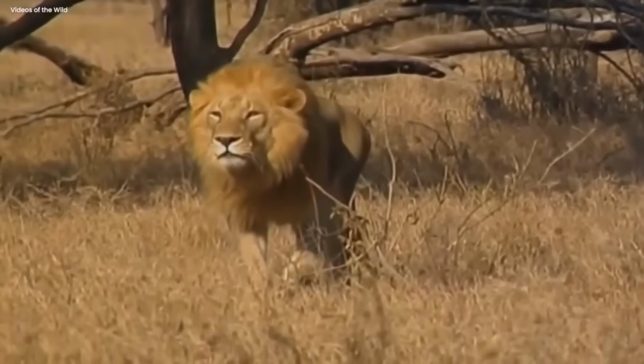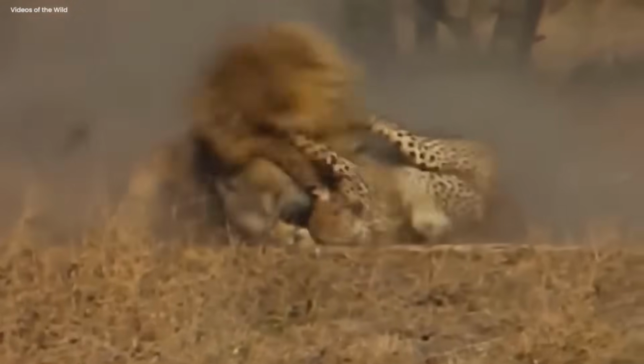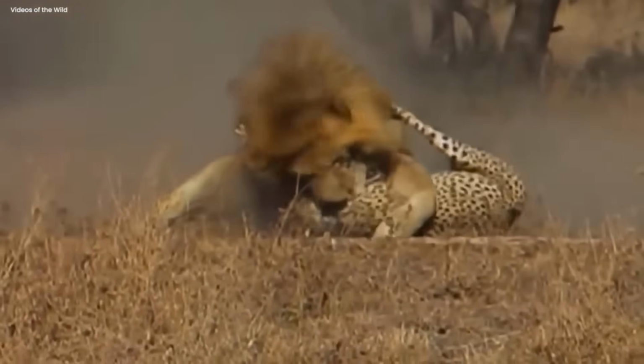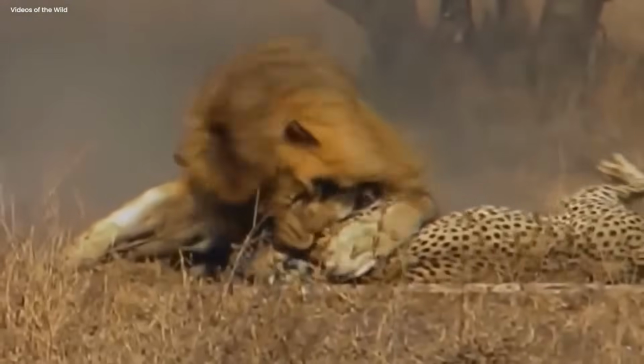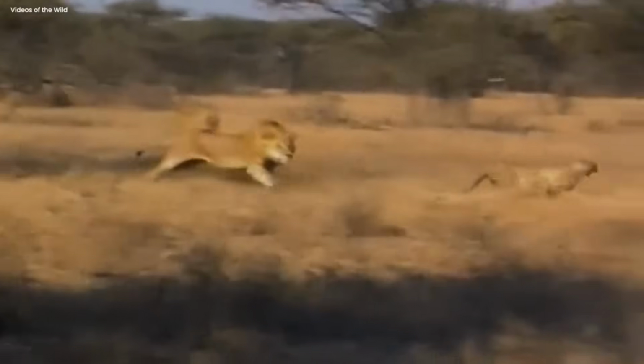The lion was actually strong, with sharp teeth and strong muscles. He roared loudly and showed his strength. The cheetah, on the other hand, was quick and graceful. She ran around trying to outsmart the lion. In the end, after a fierce battle, the lion managed to catch the cheetah. With a strong swipe of his paw, he defeated the cheetah.